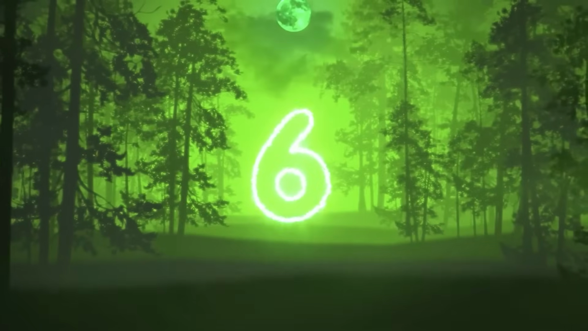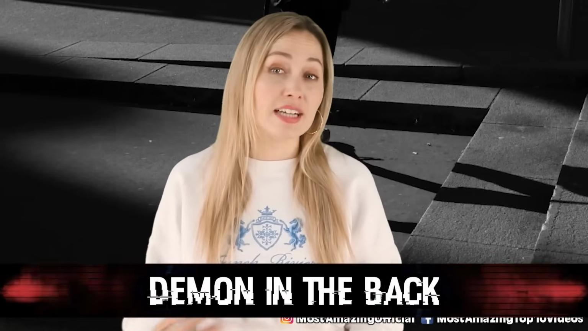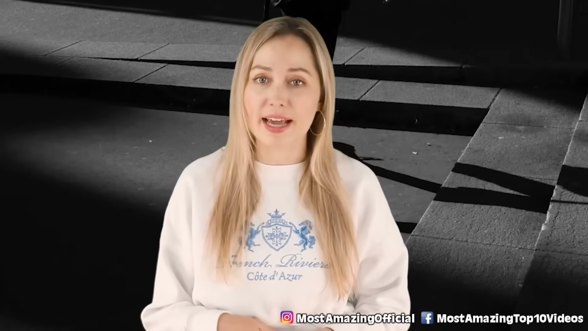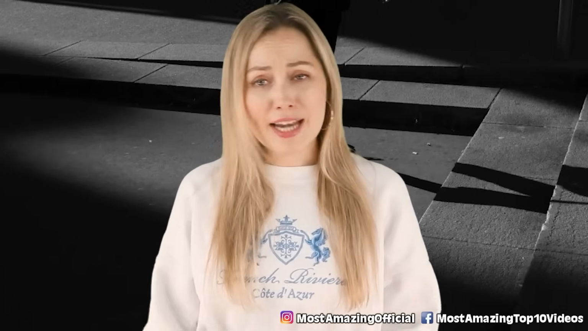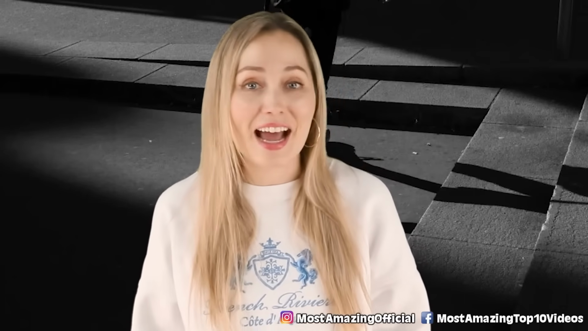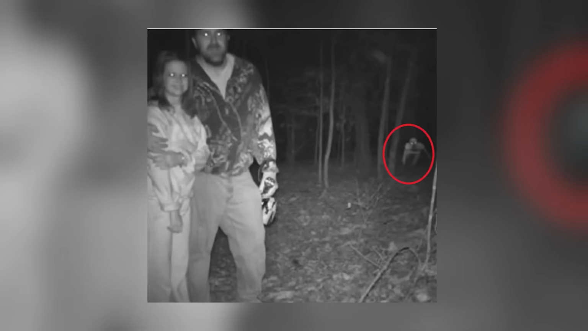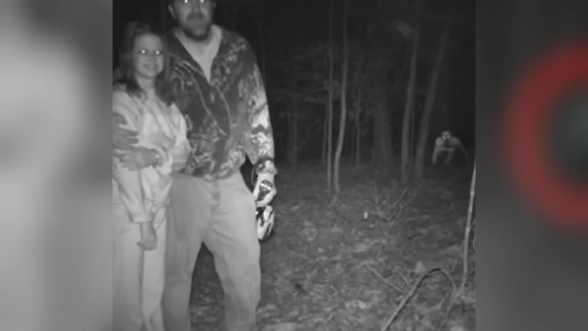In our number 6 spot, we have the demon in the back. In 2010, a picture of a guy and possibly his daughter was taken on a Bushnell trail cam that completely freaked out the world. It could even be a couple, it's kinda hard to tell, the girl looks rather young. Anyways, it's not their extremely smiley faces in the middle of the night that have creeped everyone out, even though, why the heck are they smiling so late at night into a trail cam? Possibly for the jokes of it, I probably would too, but still, why?